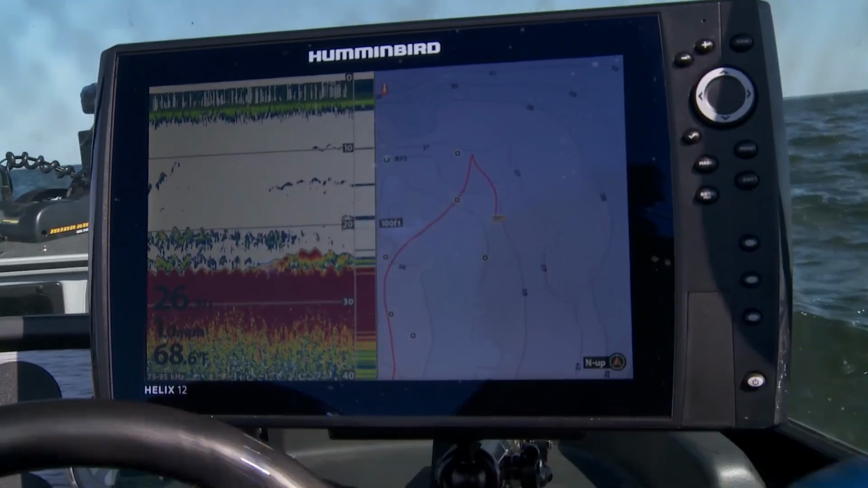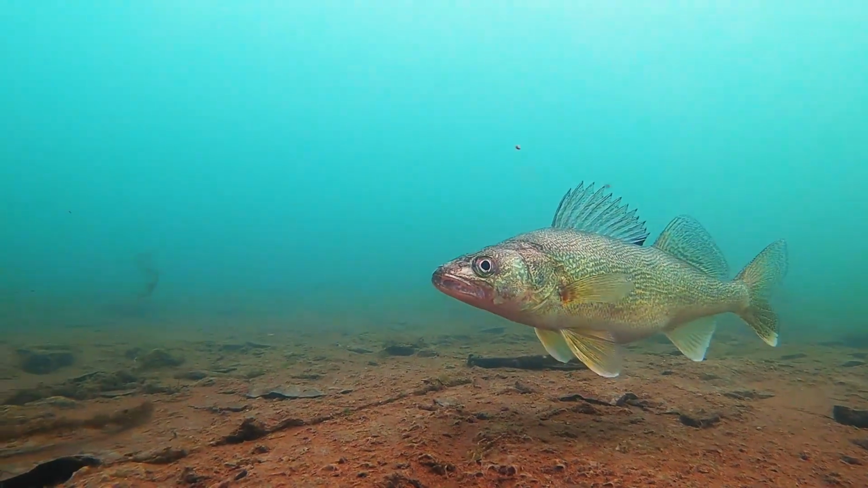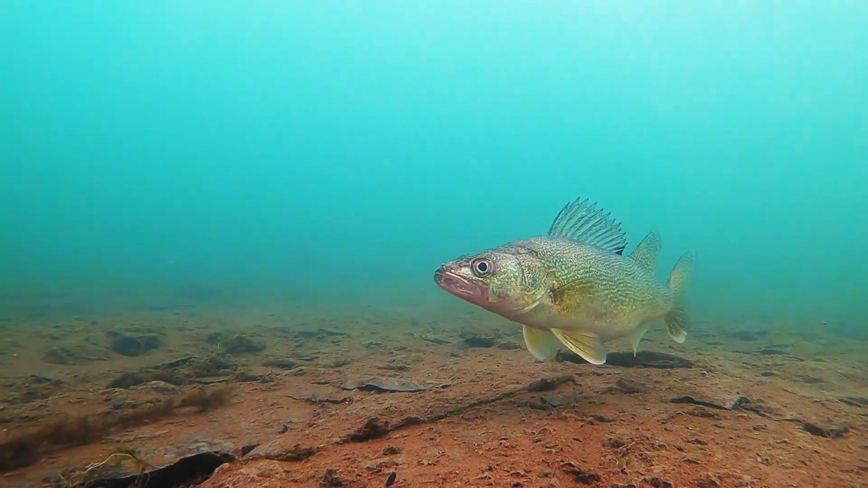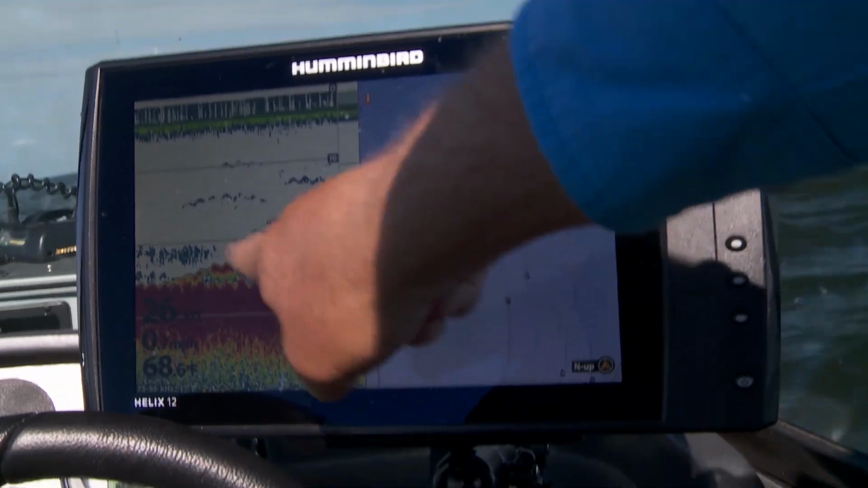So if you're paying attention to fish, not only that are up, but fish that are down in that neutral mode, you're gonna be able to catch them, and these Humminbird Helix units will actually show that to you. So pay attention to when you're seeing those fish down on the bottom. It's just gonna be that little bit of extra color and it'll almost look like an extension of the bottom.